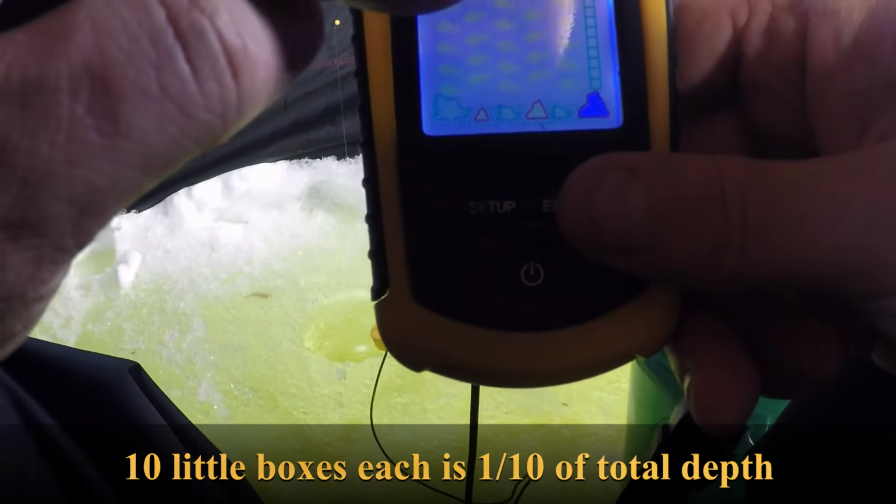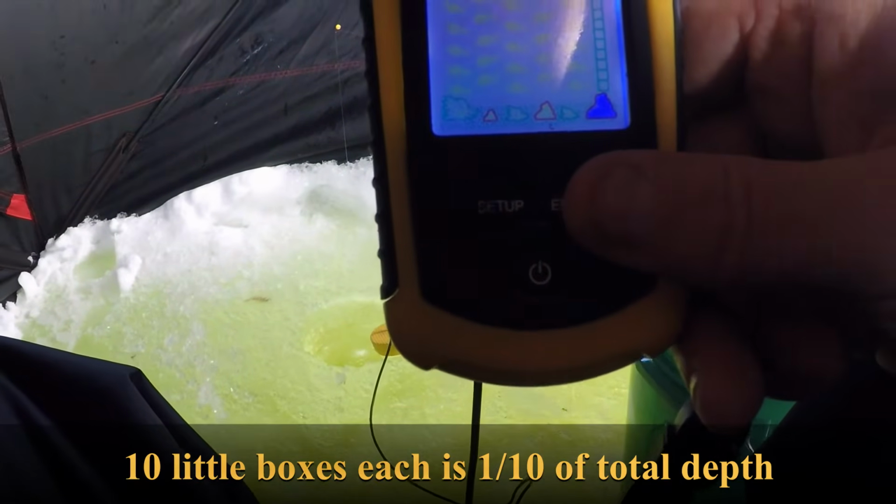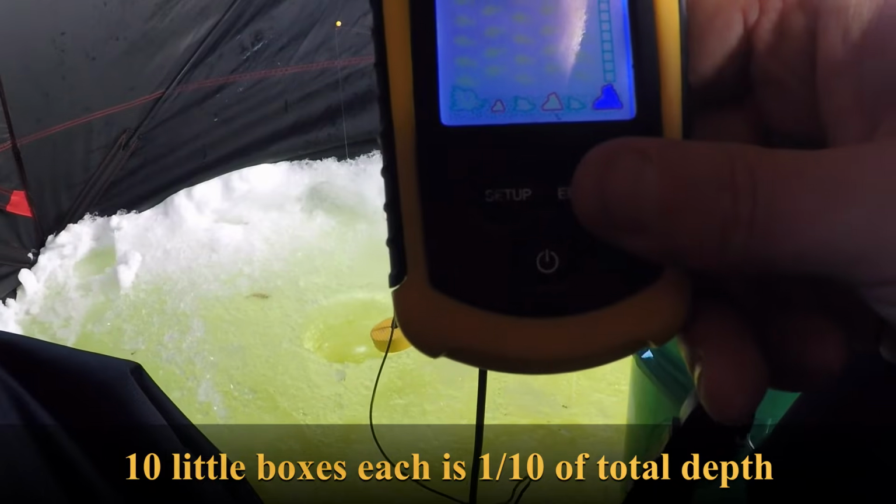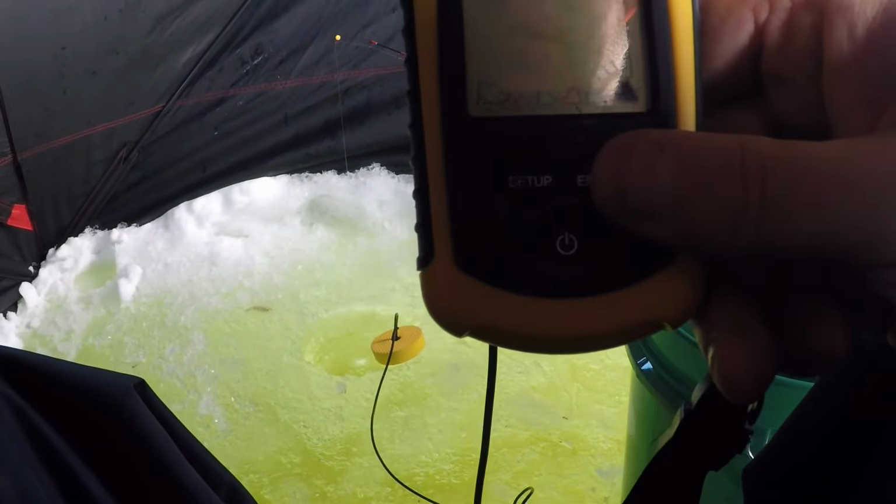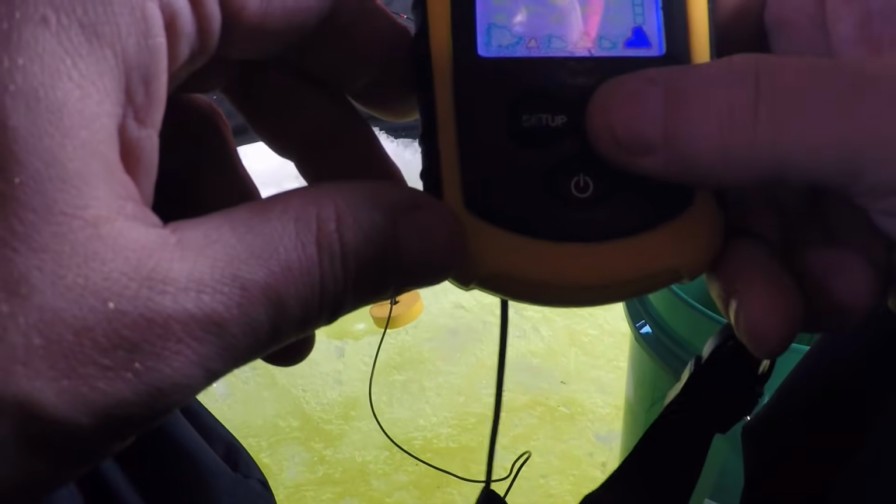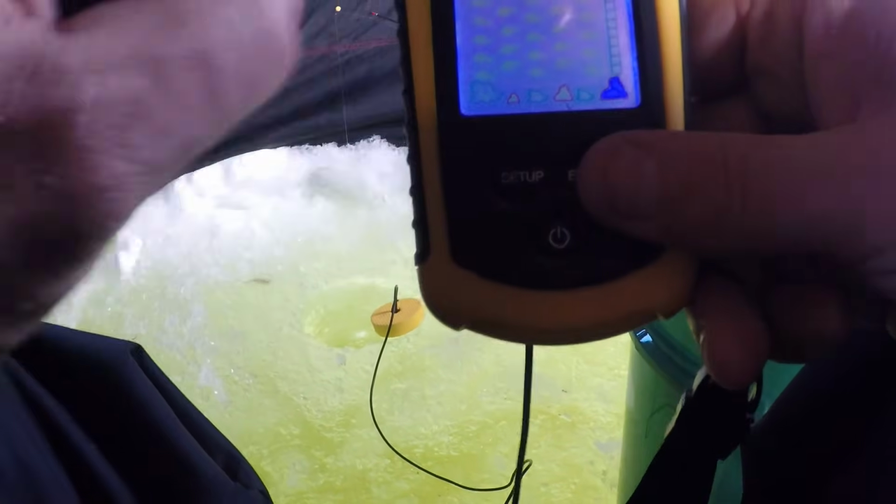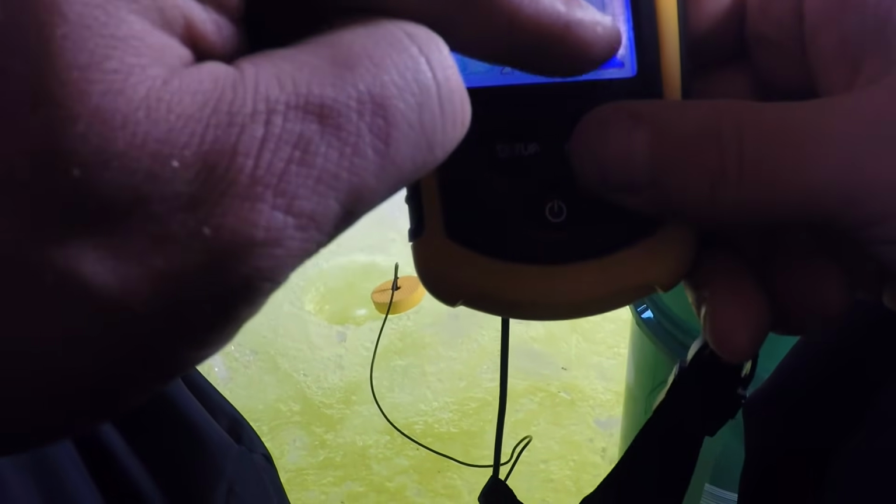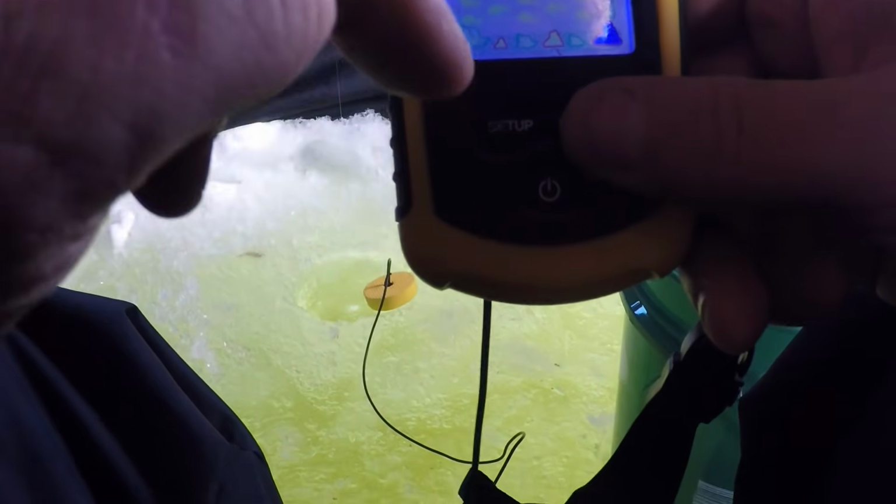So here I'm at 5.2 feet. Let's just pretend for the ease of math I'm at 5 feet. So what is 5 divided by 10? Let's check my Arkansas math. Aha! It is 5. Right? It's not 5, it's 0.5, or half of a foot. Okay? If this said 10 foot, each one of these boxes is 1 foot. But it says 5 foot, so each one of these boxes is 6 inches or half a foot.